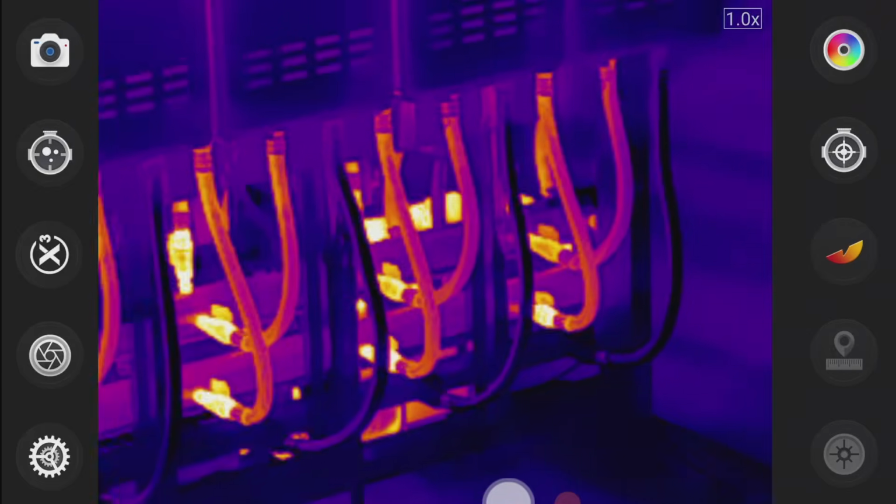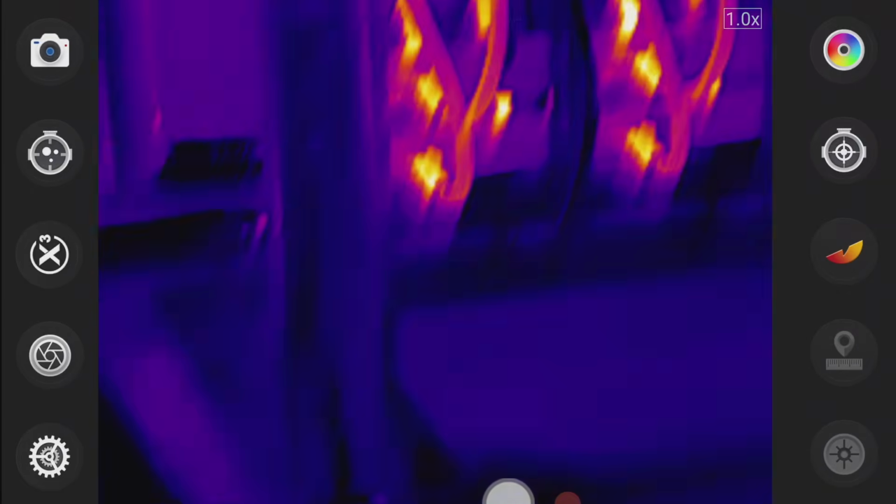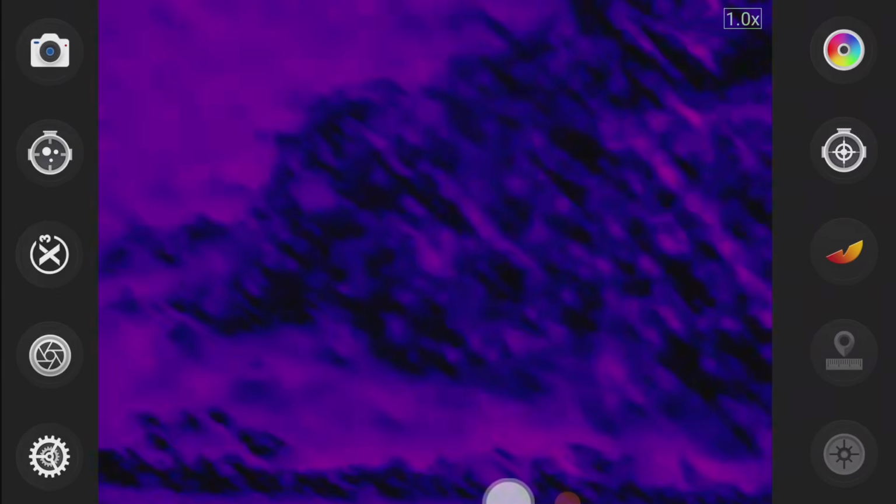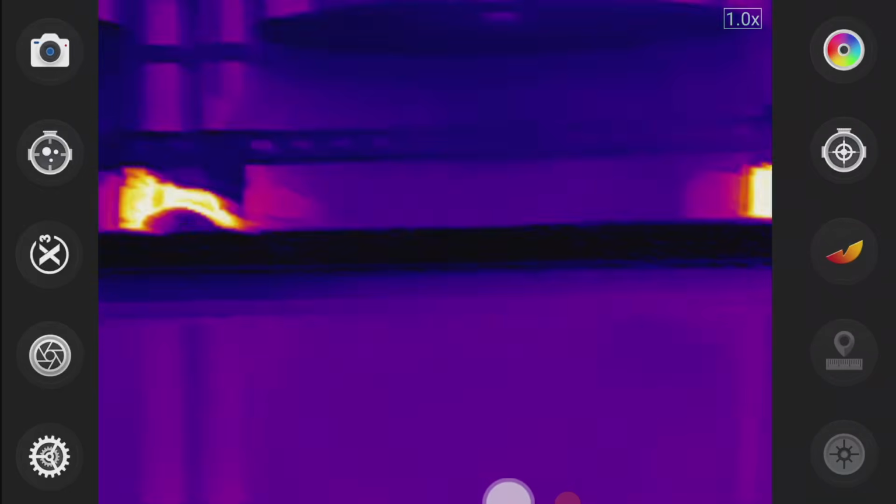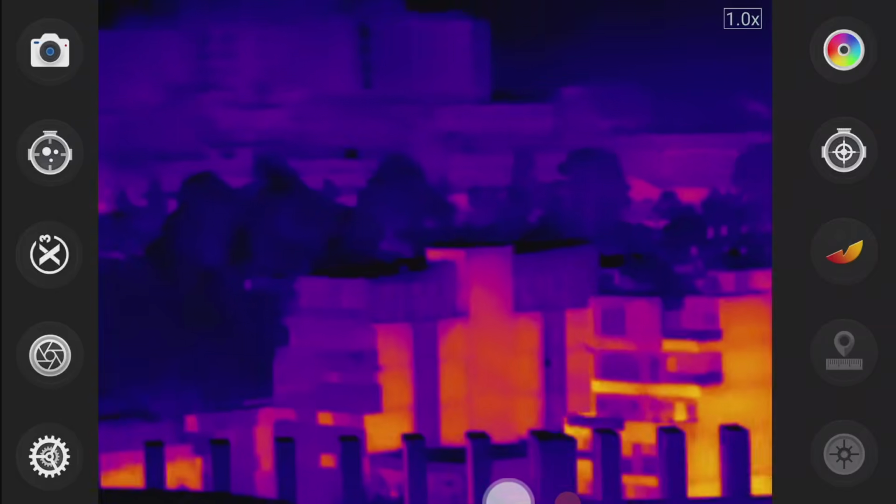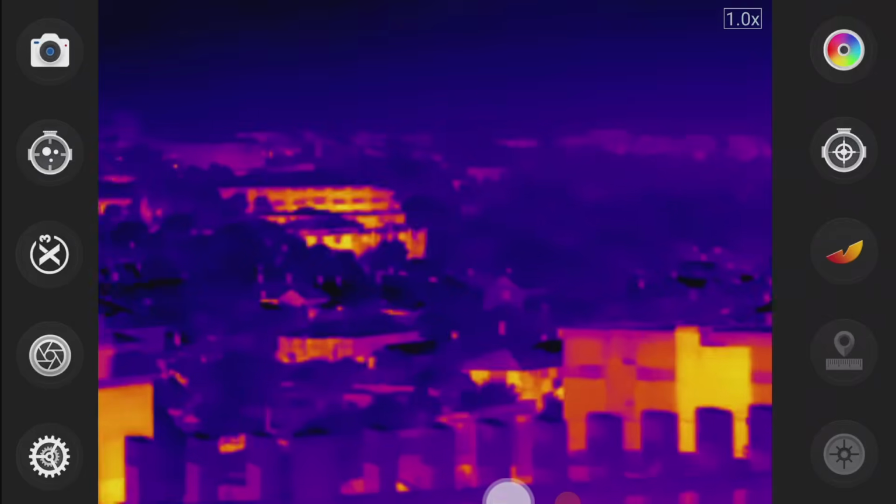It could be a professional, it could be a plumber, it could be an electrician or something, and pretty decent at focusing in. This is about 2 meters away, but even up close here, I can focus it in on this air conditioning duct there. That's about 60 centimeters away from me, and that's coming up pretty good. And in the distance as well, we can just refocus onto those buildings. You see the heat signatures all the way out there.